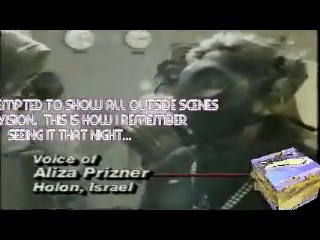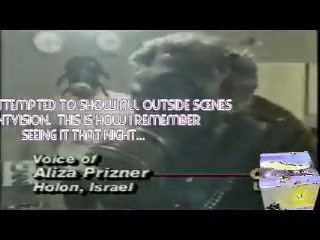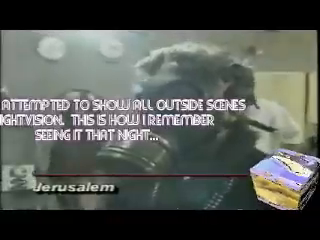Your husband and two daughters are in your room in Holon in a closed room. Are the doors and windows taped? Yes, it's closed with masking tape. How old are your children? 14, and the other is 15 and a half.